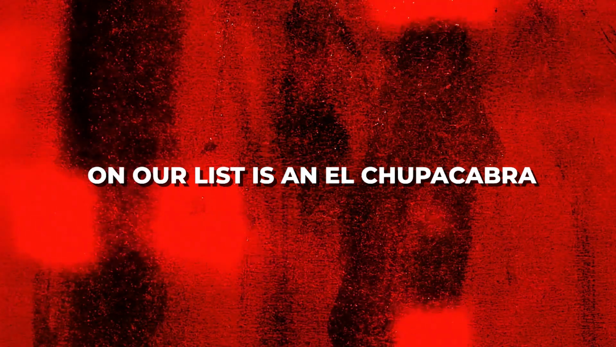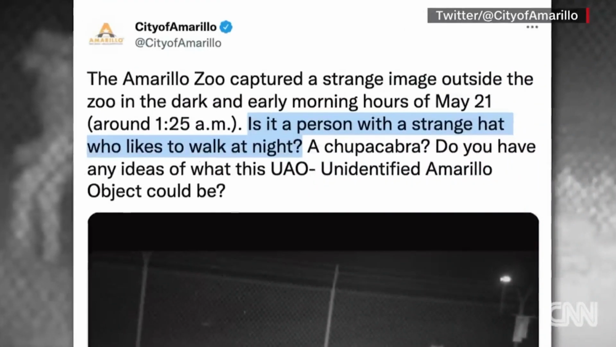The first one on our list is an El Chupacabra. The Amarillo, Texas zoo cameras caught a strange-looking thing that looked like it had hair, so the city asked for help to figure out what kind of animal it was. When the zoo tweeted for help to find out who was in the video, it went viral.